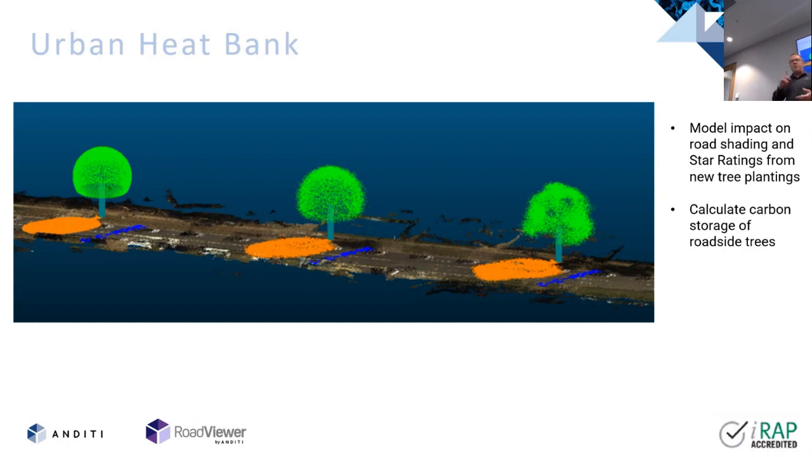So they need to plant trees. They've got to improve vegetation and livability. They're also tracking the temperature of the road surface as well. And so we can tell them at 3 o'clock in the afternoon on a summer's day what shading they're going to have on their road for these model trees that we've created, and then they'll be able to see what impact that has had on things like, as I said, livability, temperature, etc. And we can tell them what impact that will have on star rating.